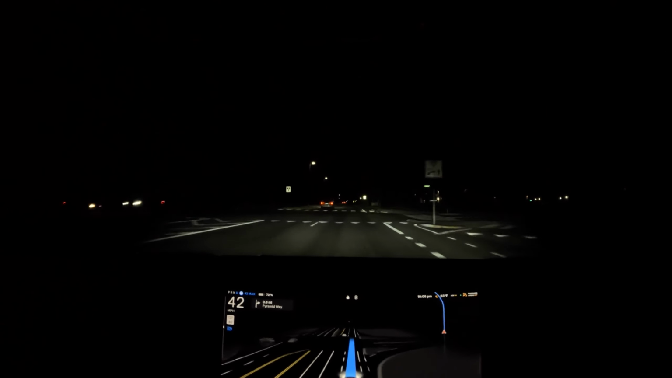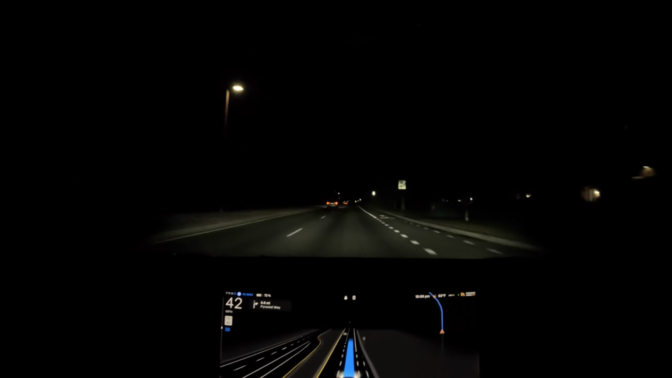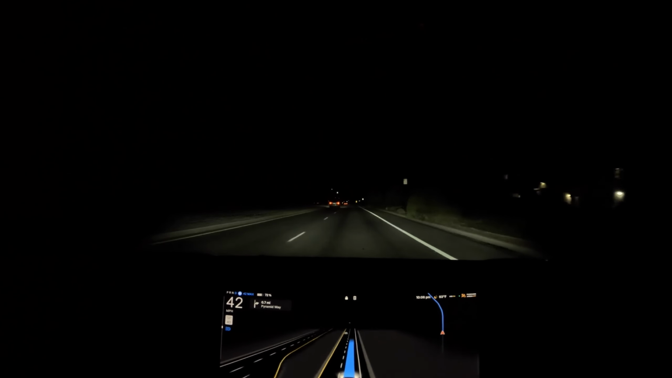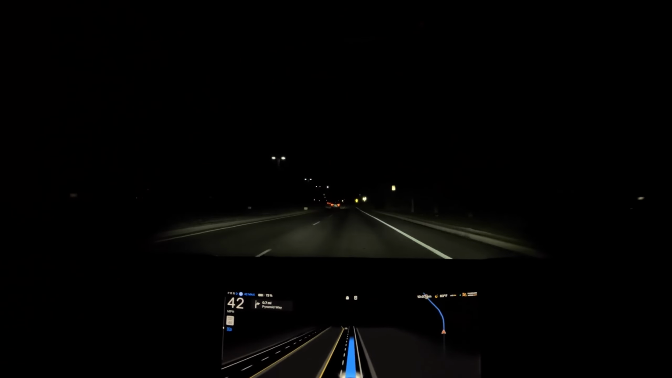It's also handling speed limit fine. I put it at 5%. I feel like if you put it at 10, it just gets dicey. I don't need to deal with that.